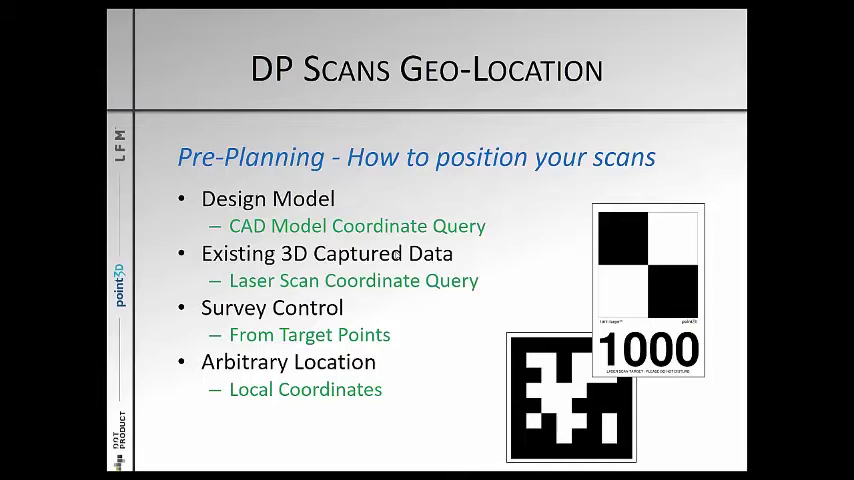So the first question that has to be answered is, how am I going to position my DotProduct scan data? I can either align it to a CAD model by picking a coordinate point from the CAD model. I can align it to existing scan capture information. I can align it to survey control, or we can use local coordinate systems and align arbitrarily. On the right, the images show two of the target types that are used within the capture: the black and white target for survey and survey alignment, and the April tag that Chris will talk a little bit more about in the live demo.